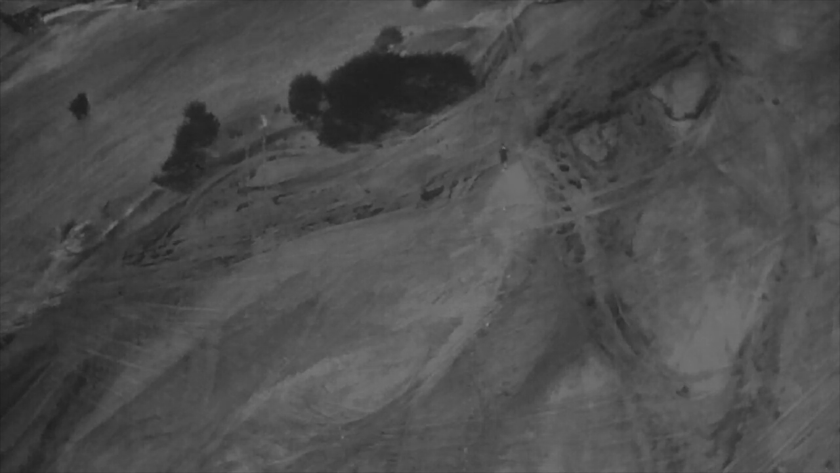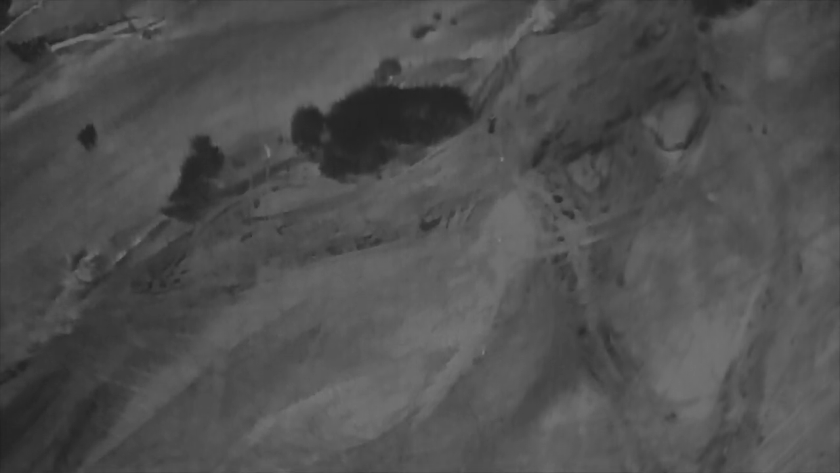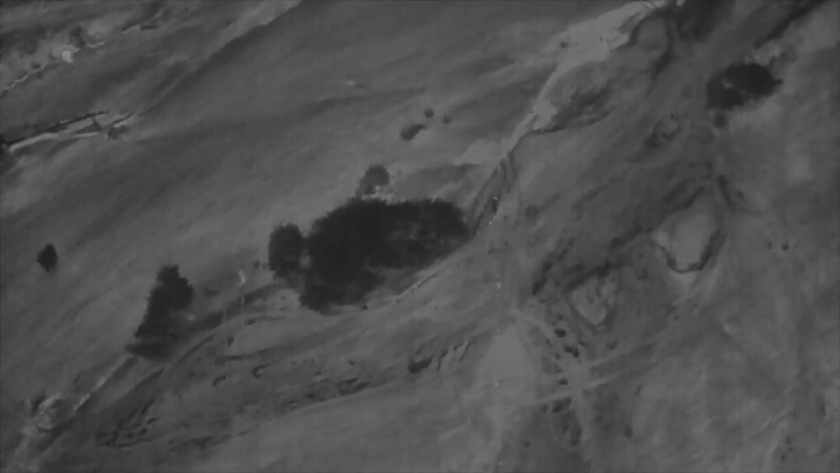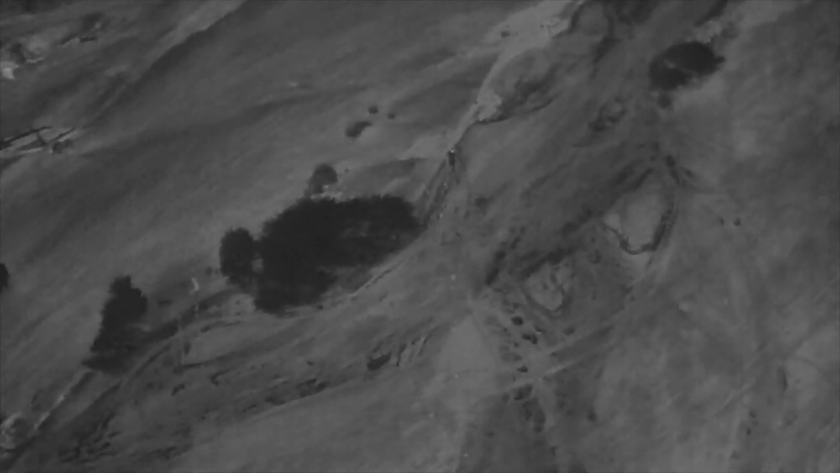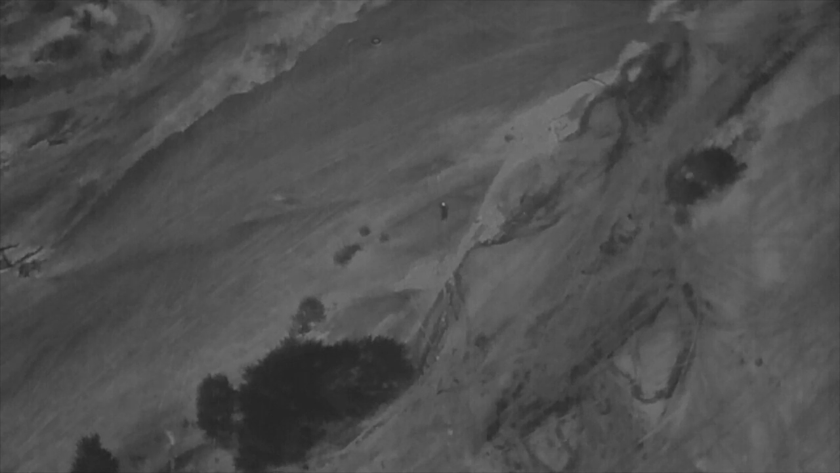Now, we can see Aaron because he's moving and he's standing upright. But if he crouched down and made himself into a little ball, I would just assume, as I'm flying overhead, that he is just another bush. I think he has the hood off, and that's why you can see a little white speck of his head. He's wearing a helmet and he's wearing nods. But the helmet isn't insulating his heat at all. So you can see his head.